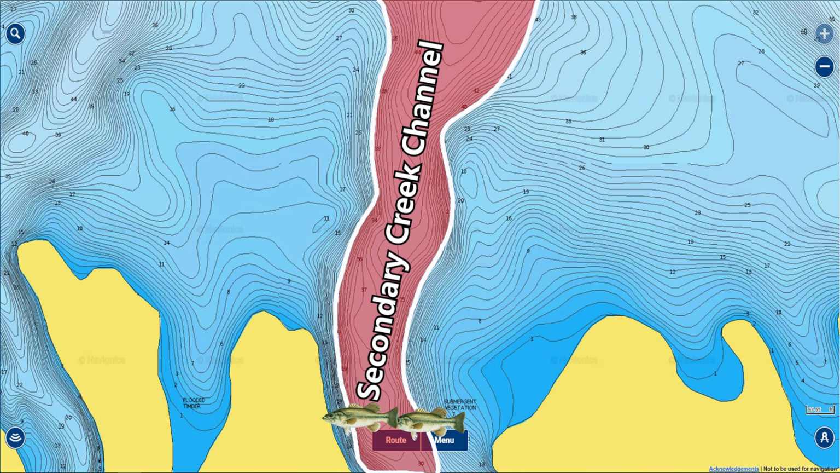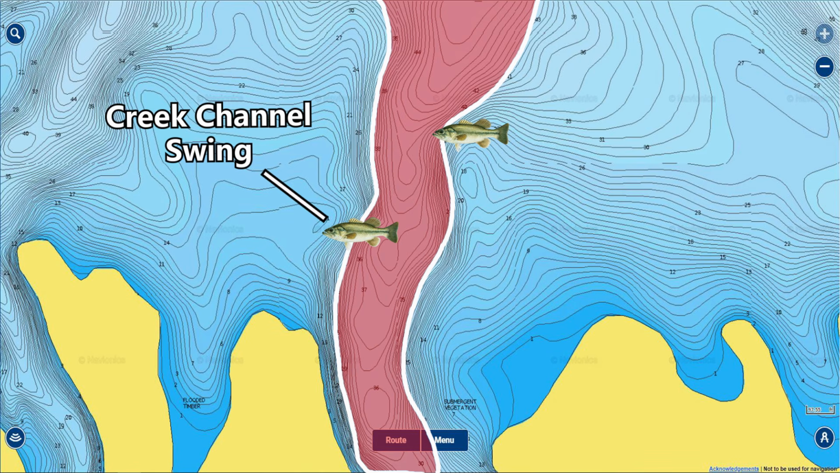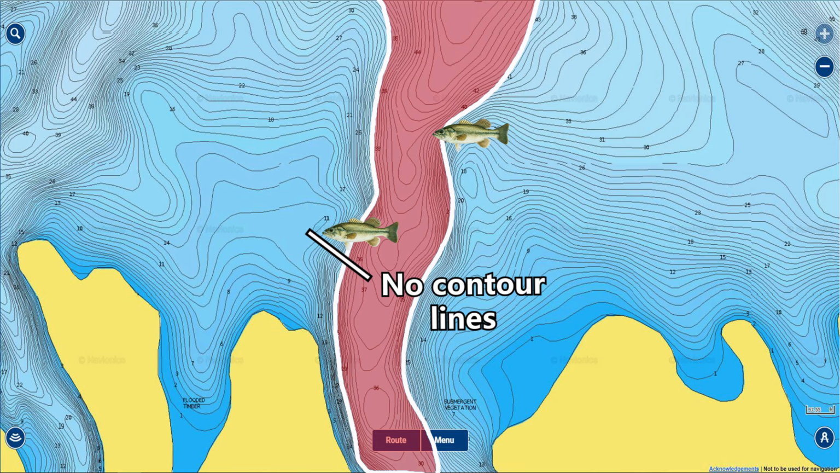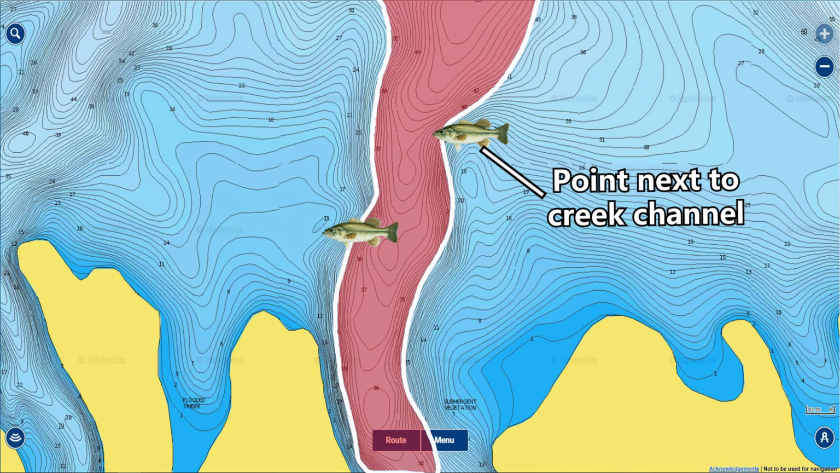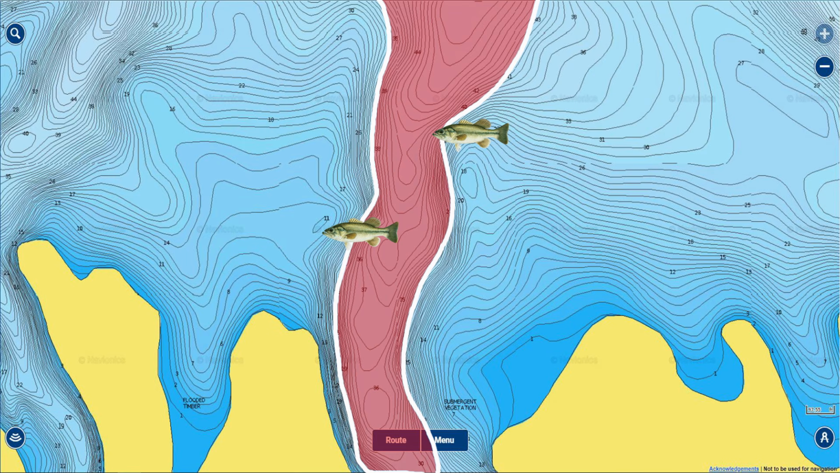And again, here's that secondary creek channel that winds into this pocket, and these bass are going to be moving out of this little pocket after they spawn, and they're going to follow this creek channel, and they're going to stop on two spots leading out of this pocket. The first is right here, where that creek channel runs right up against some of that shallower water. You can see that the contour lines get really spread out, and there's actually no contour lines in this area. And they'll also stop on this little point where the creek channel runs up against this point. And you can see again, there's a little circle where there's no contour lines, and that's a little high spot. And there's a school of fish on both that creek channel swing and on that creek channel point.